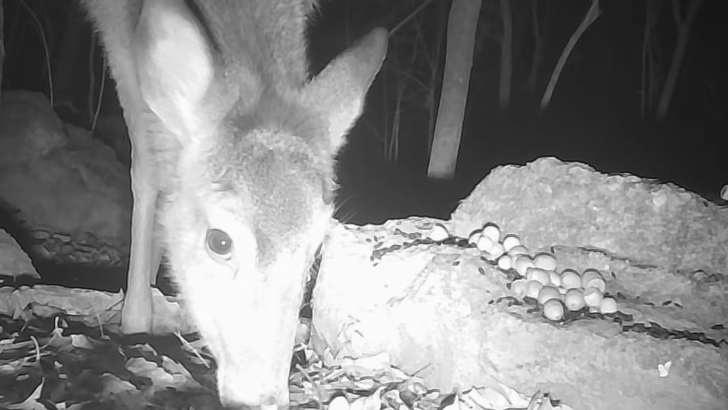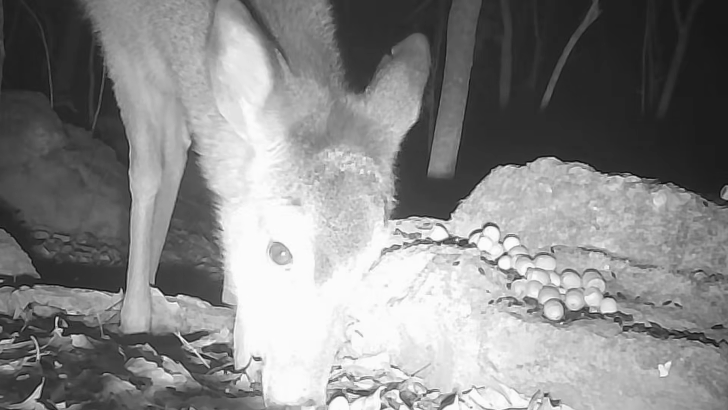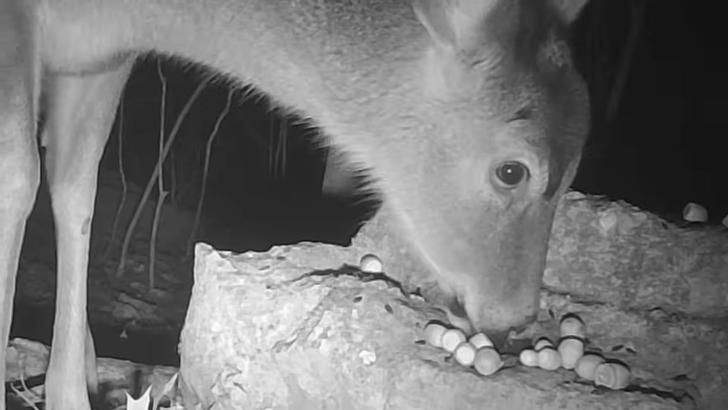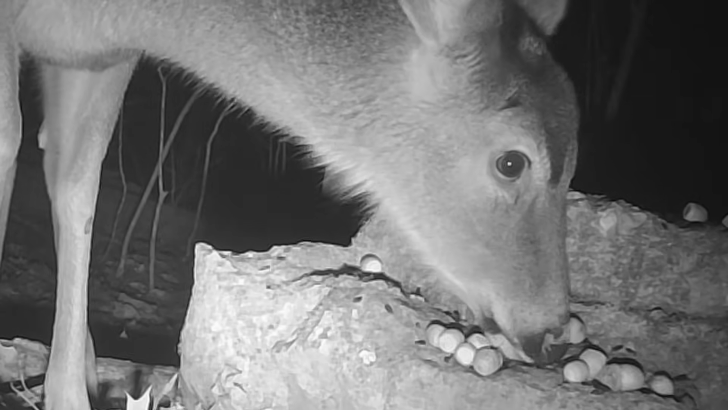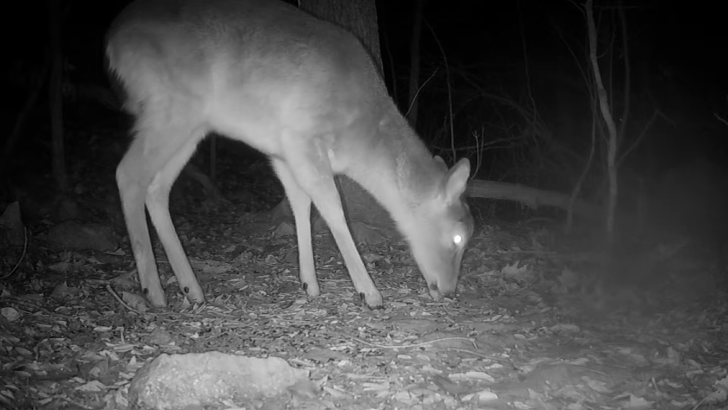And at the log, the deer found Ricky's place. They eating on the sunflower seeds and his acorns. He don't like 'em getting his acorns, I bet you. But they all share. And at the tree, deer's still down there at night, licking up them sunflower seeds.